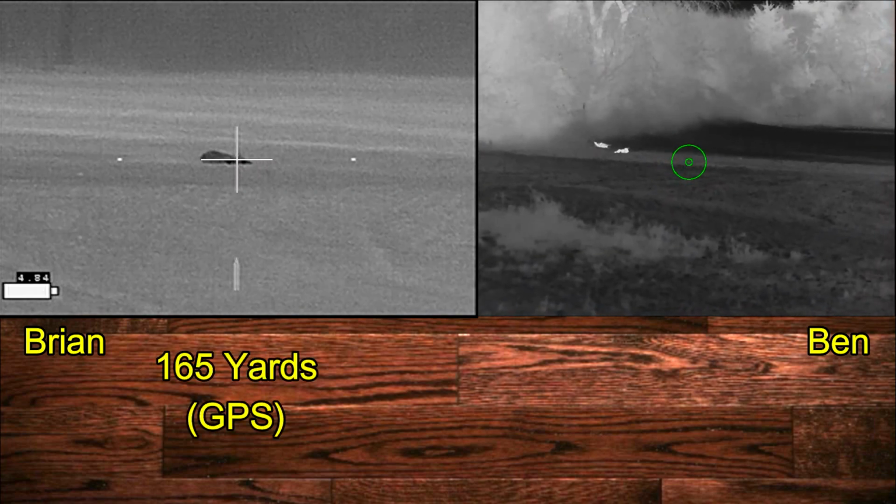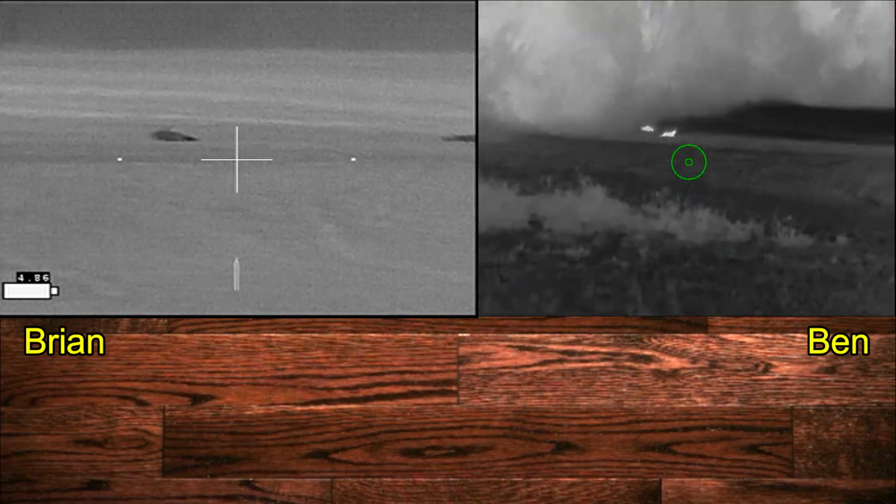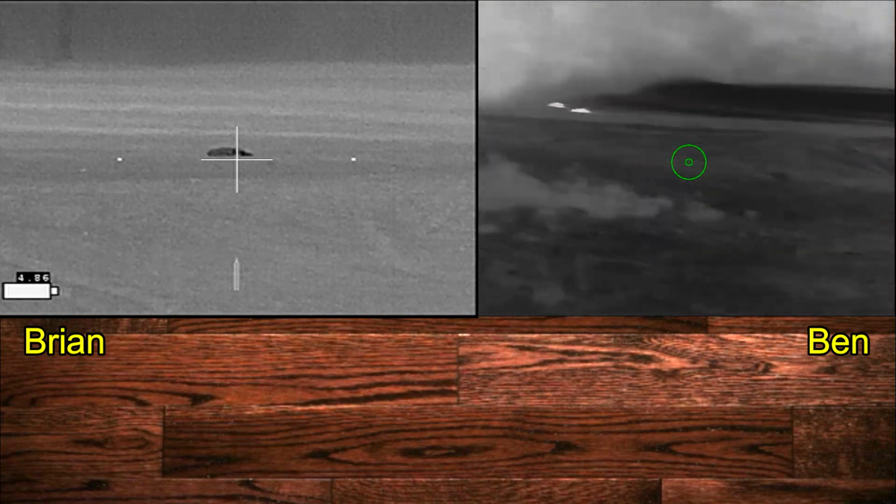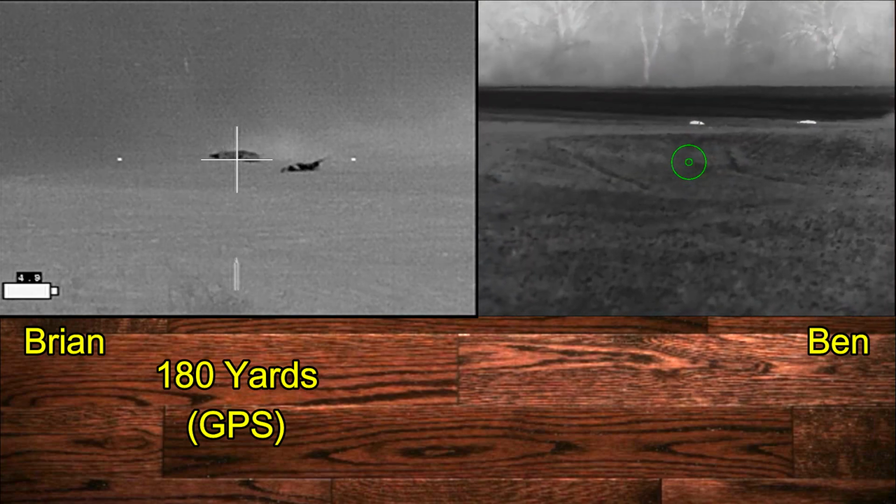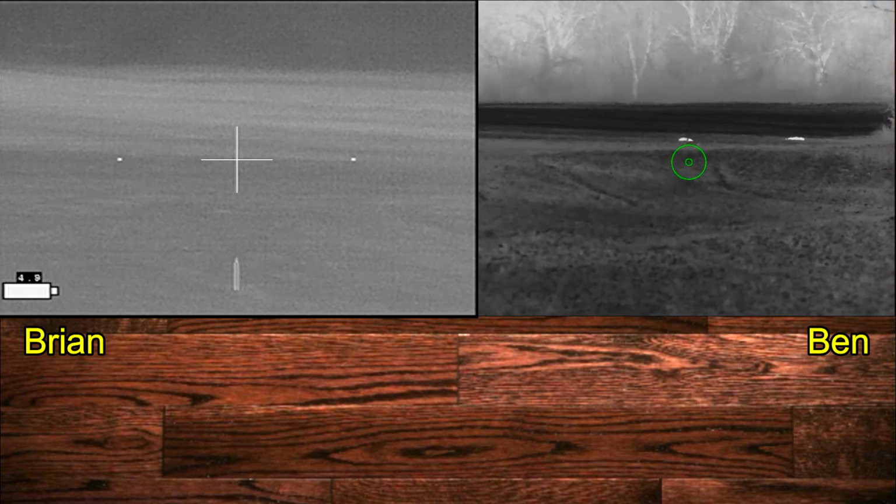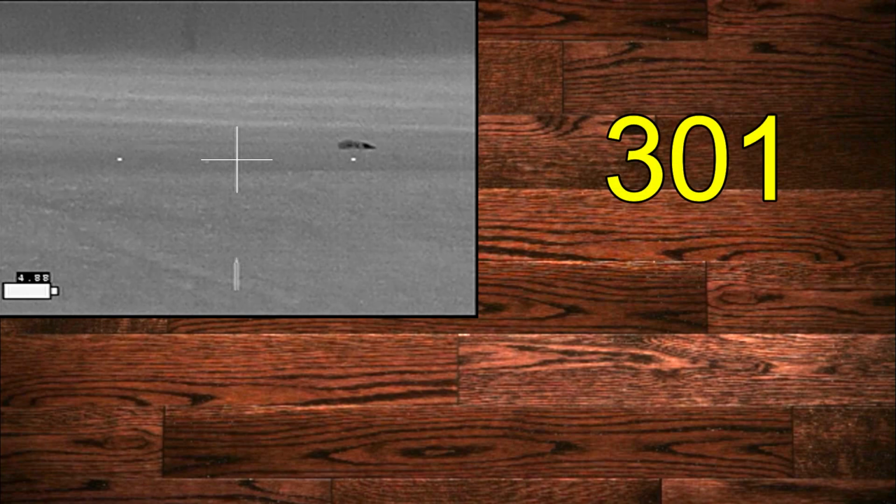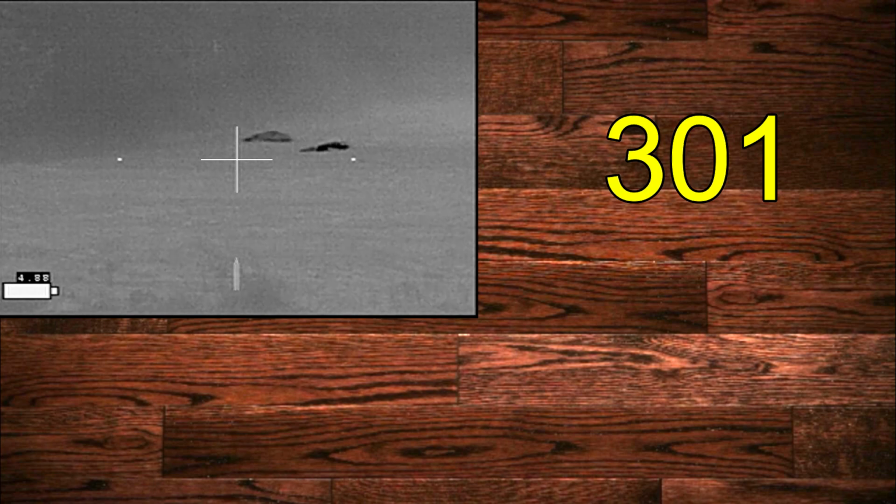Outstanding. This was my first hog. And I just could not get it to quiet. And this one's still lifting its head. I see 4. This bump. This bump. Boom. Oh, that's fun.